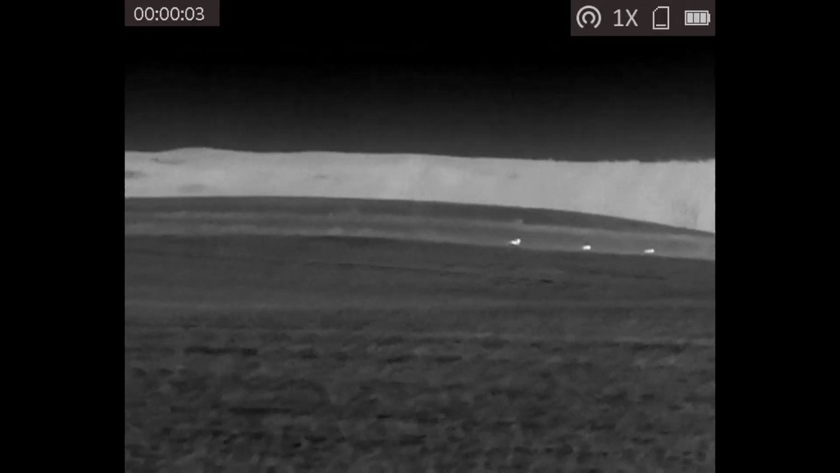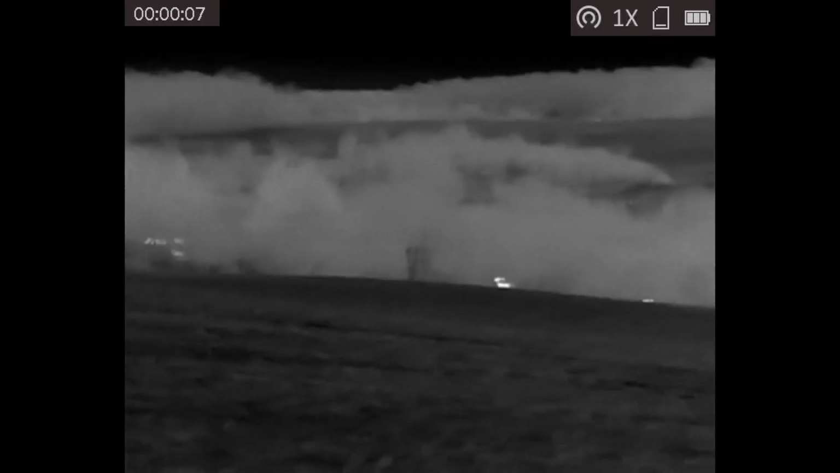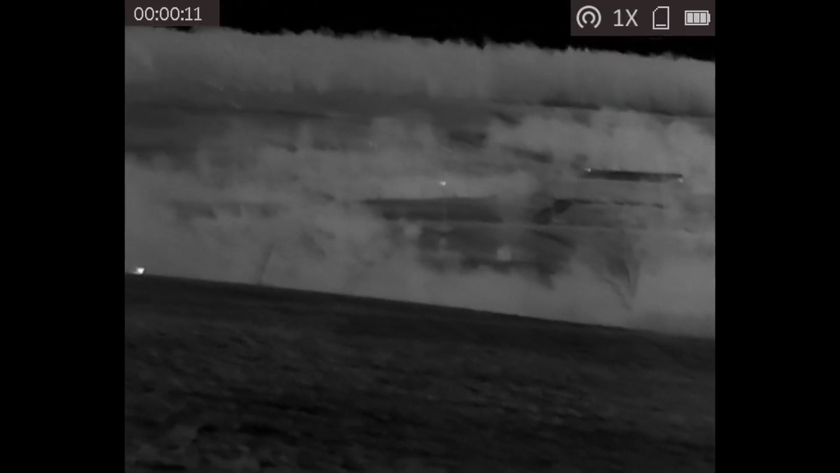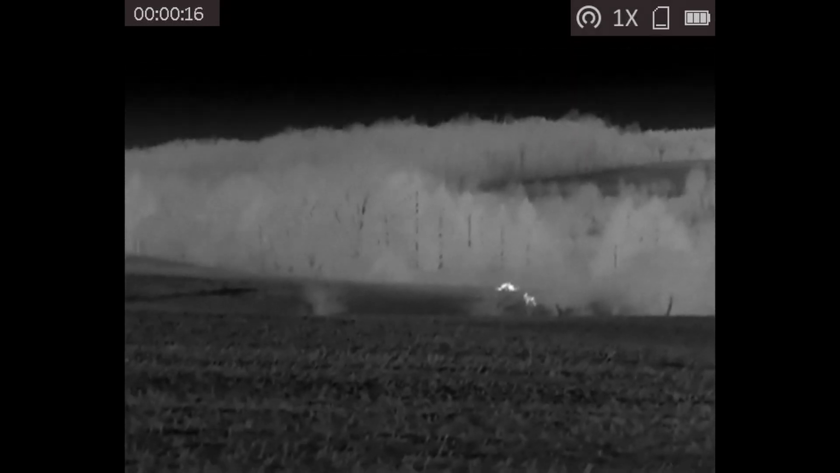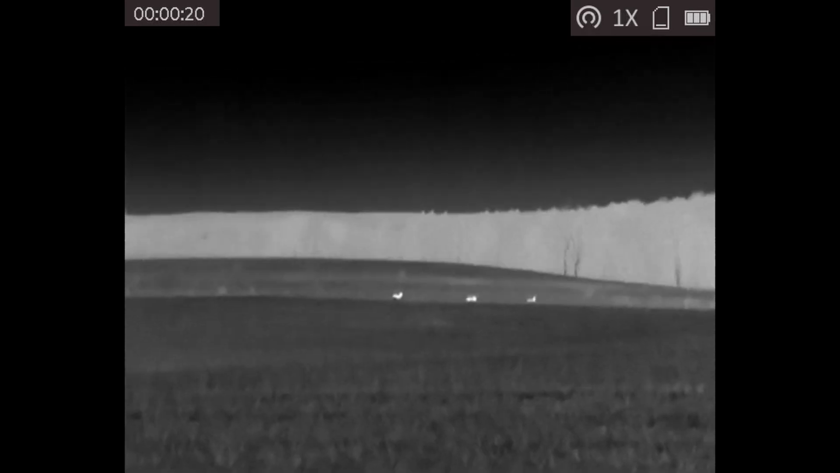Here we have a field a little farther distance out with some deer in there. A couple of different distances here. Those ones closer up are probably about 100 yards, but if you look real closely, in the background there's some deer way up on the hill that get picked up. That's well over 1,000 yards. These other closer deer here, they're probably about 200 to 300 yards.